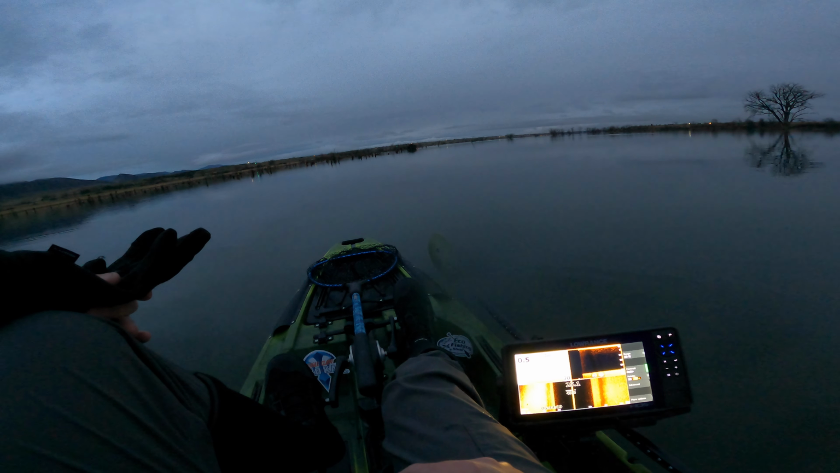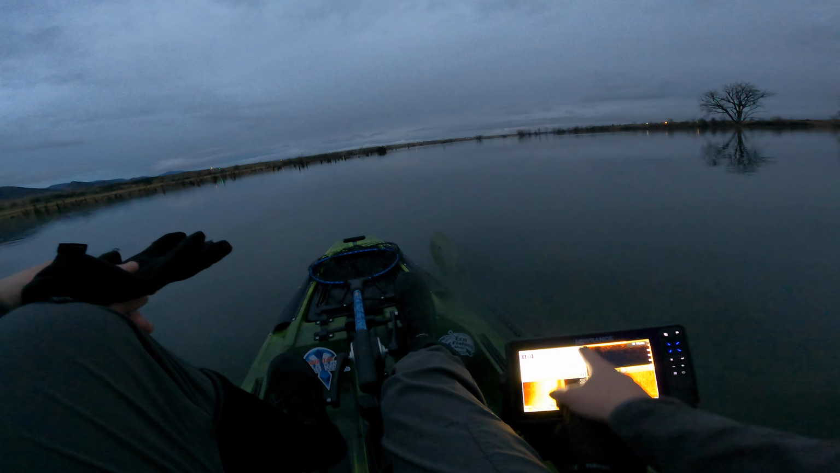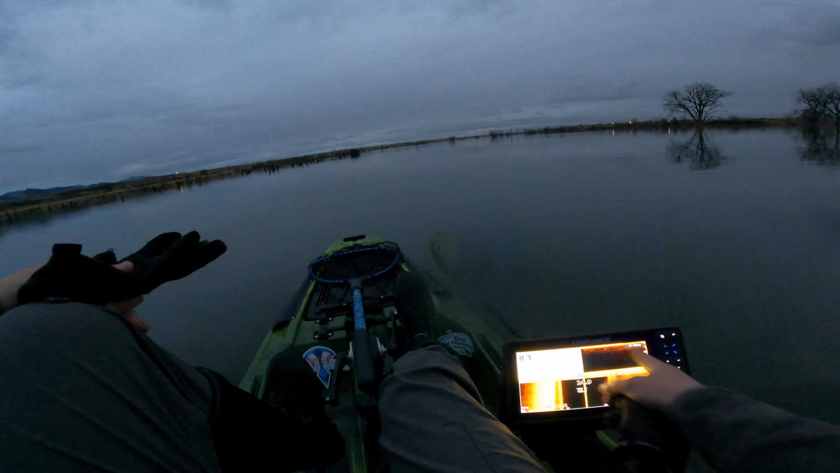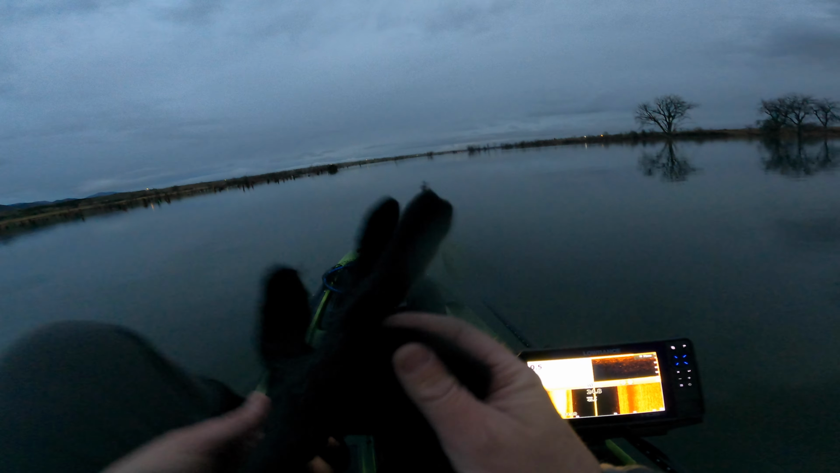Although I saw another video last night that had a good idea, even though that was on a 16-inch screen. This is only a 9-inch screen, so I don't know how well it'll work. But he had his map here, and then his 2D and down scan split between here and then side scan taking up the entire bottom. This screen might be a little too small for that, but I don't know. We're going to play around with it today, like I said.